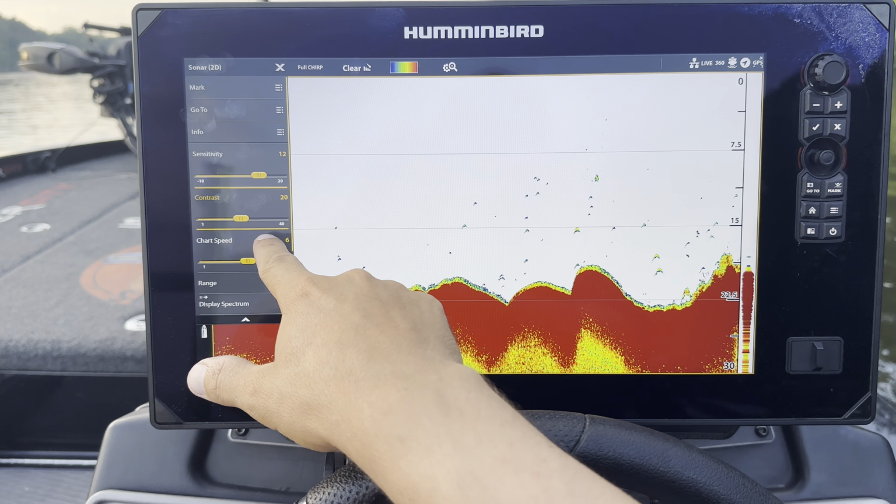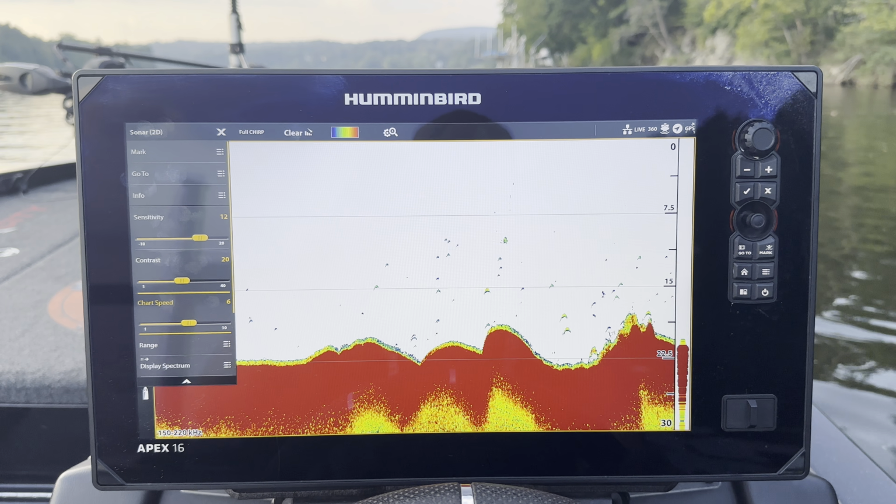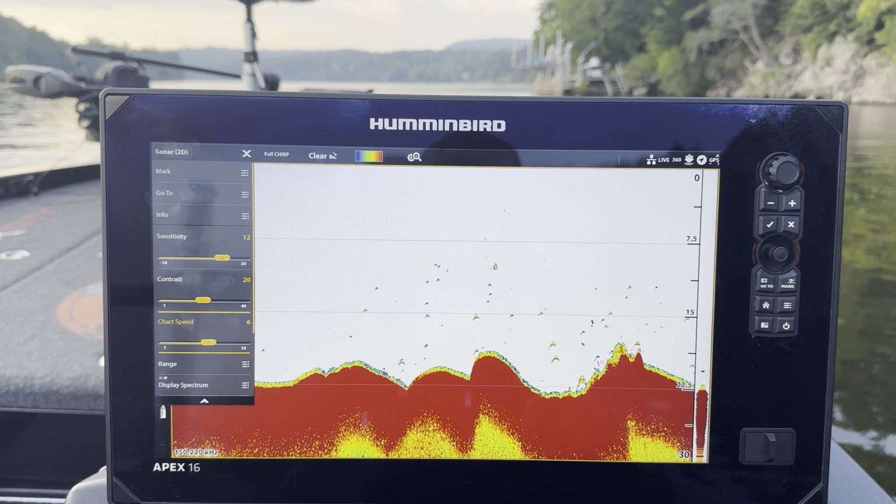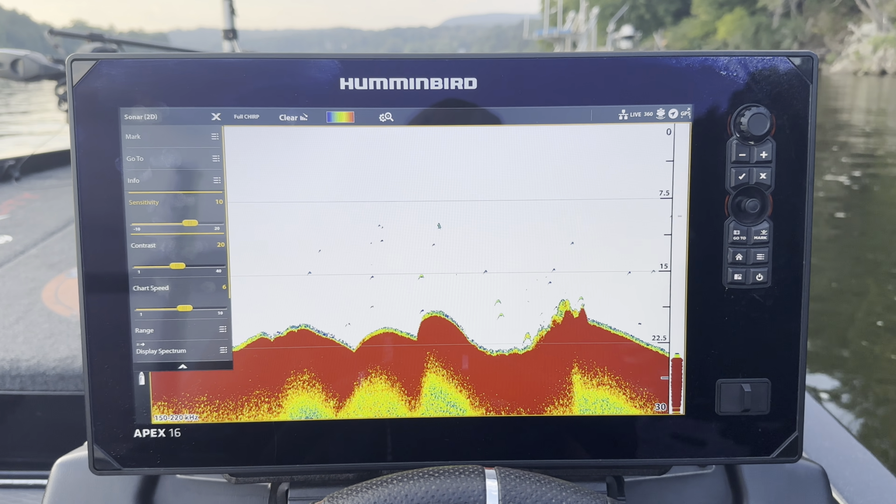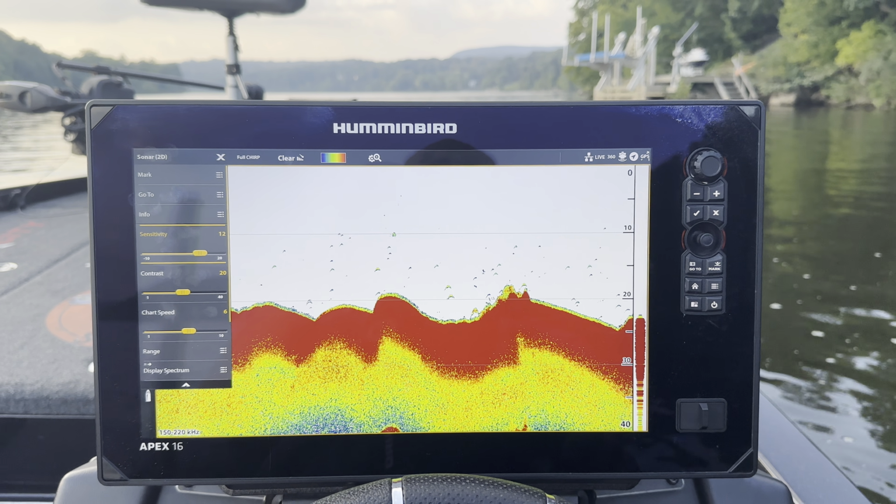Chart speed, like I said, I'll either leave that on factory settings, which is 5 right in the middle. Sometimes I might just bump that up just a hair just to get that info feeding through a little bit quicker. But 12, 26, very close to factory settings, right? Sensitivity factory is 10. We're very close to that. So they do a good job with the factory settings to get you right where you need to be, right out of the box.